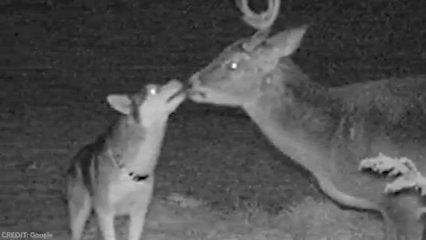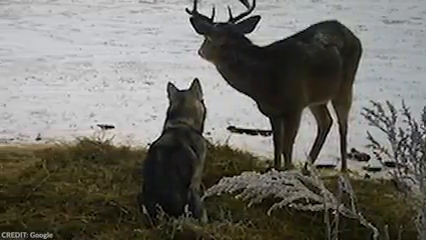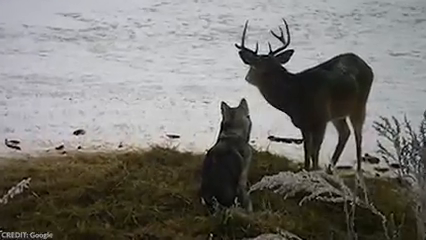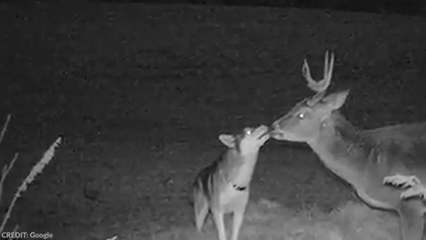Coda's owners were very amazed and impressed by what her dog has been up to. When the photos were first posted on the internet, it instantly became an internet sensation, garnering thousands of likes and views. It's quite amazing that a game camera managed to capture an unlikely yet sweet friendship.